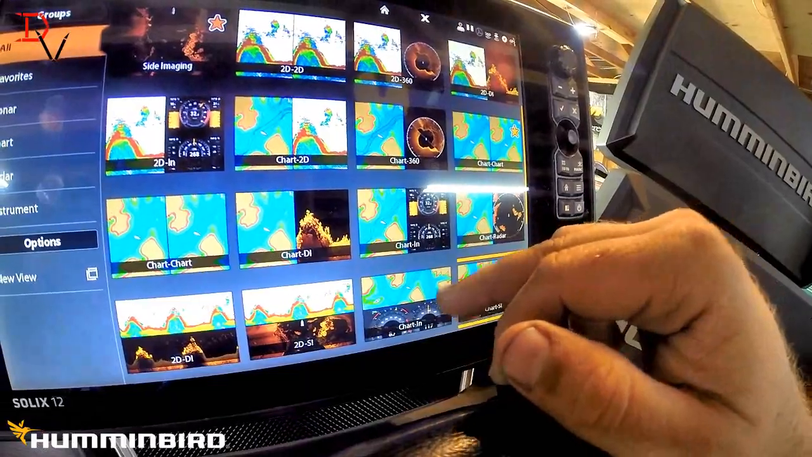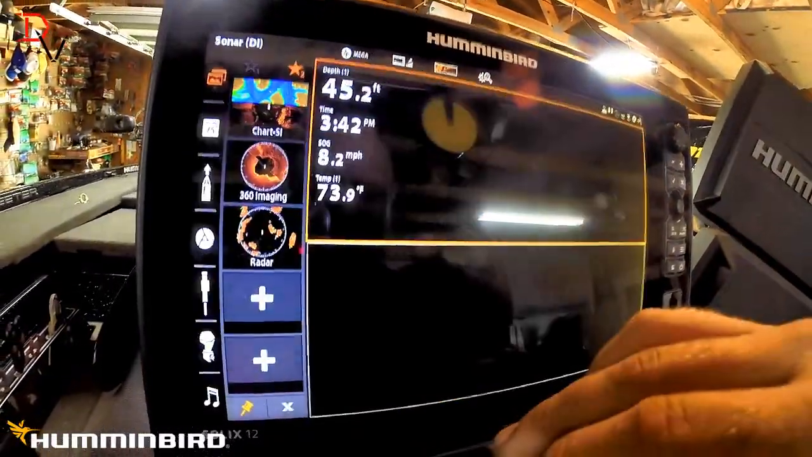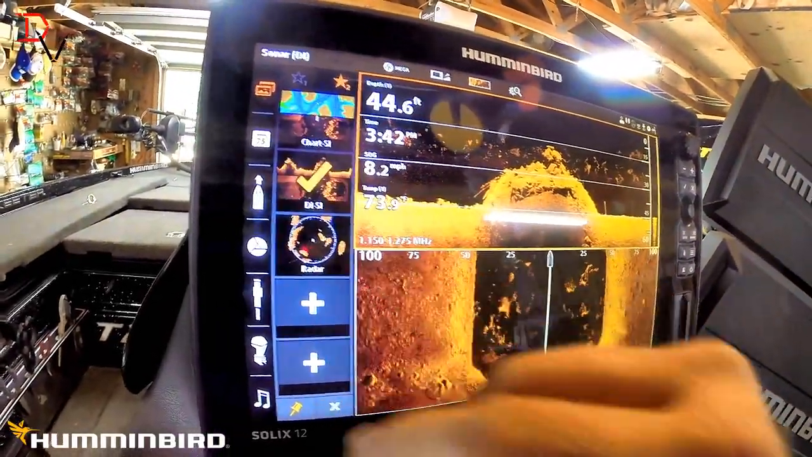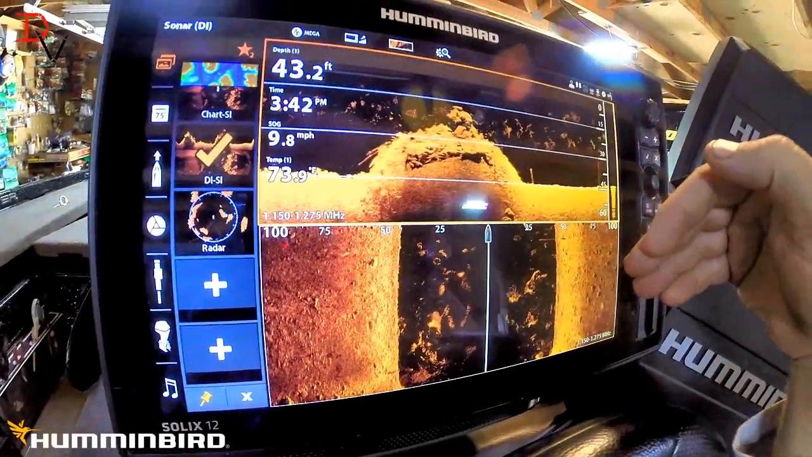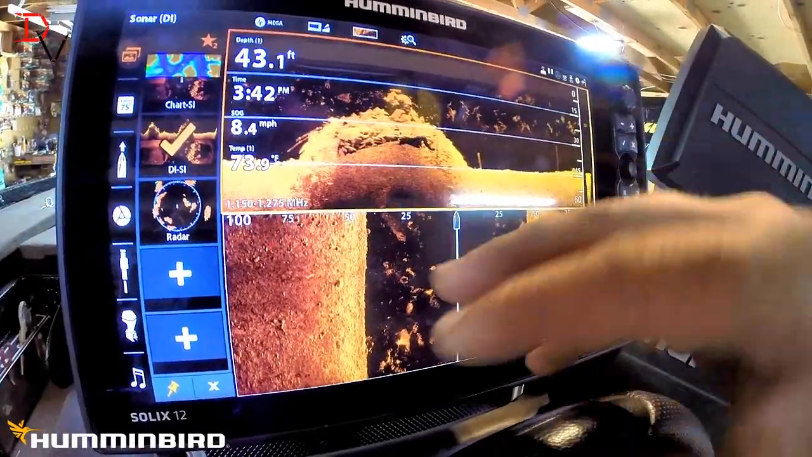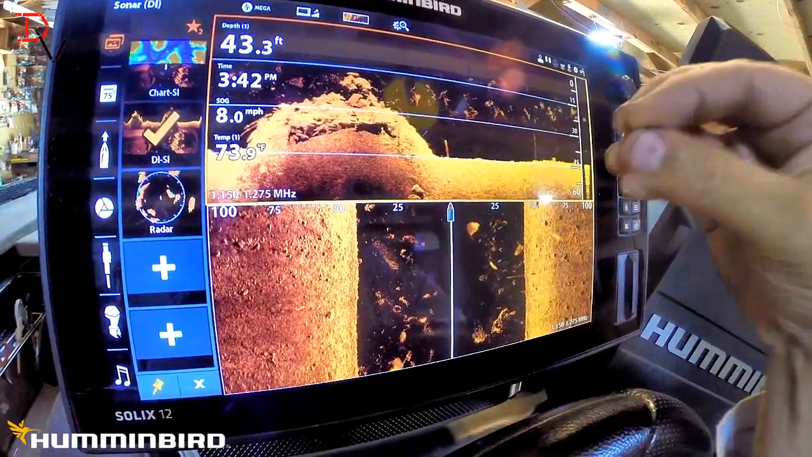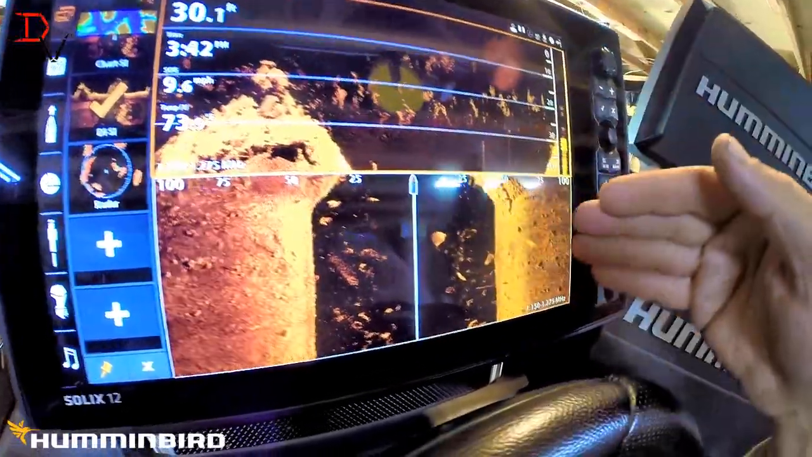Next favorite, we'll come back over here to home, to our views. I like to use what I call the over-under. This is down imaging, side imaging. Down imaging on top, side imaging down below. The reason I like that, I get my down view of it, but I also get my side perspective, so I can see that mega awesome imaging both ways. I can see it to the side, I can see it down, so I can see where those structures are related, and where those fish are, if they're under the boat or if they're out to the side.